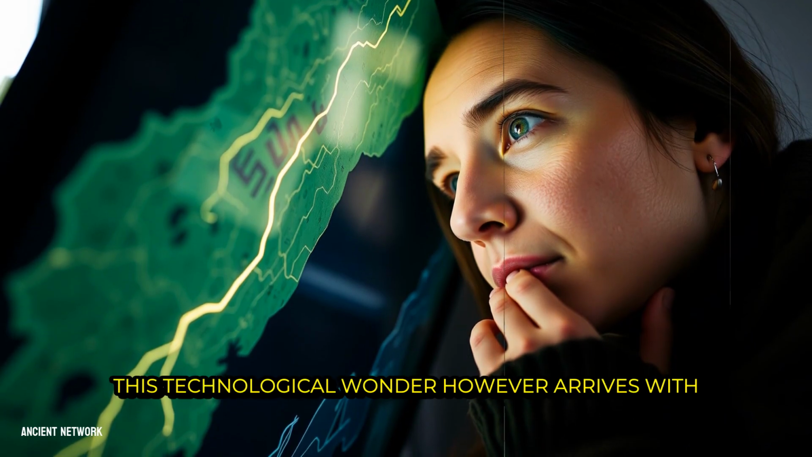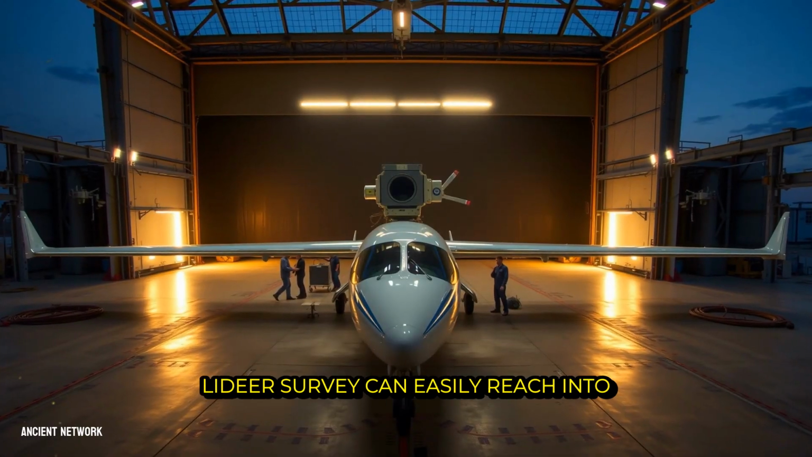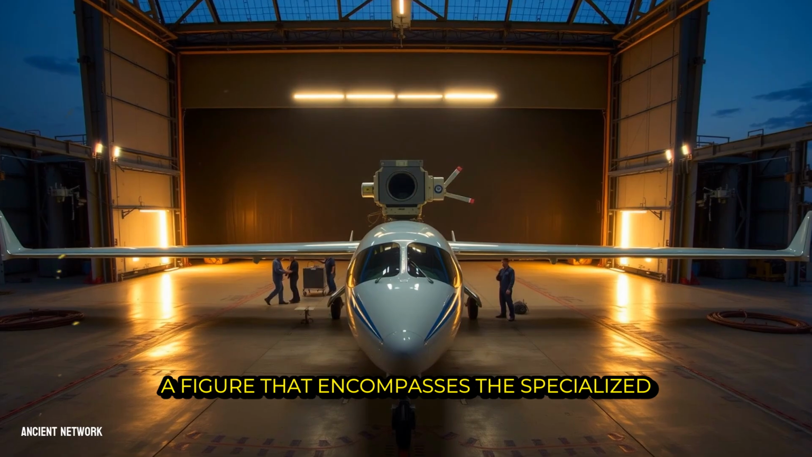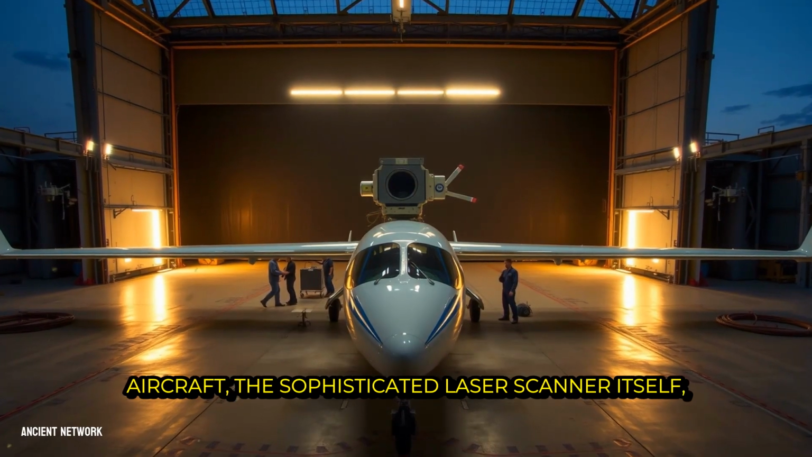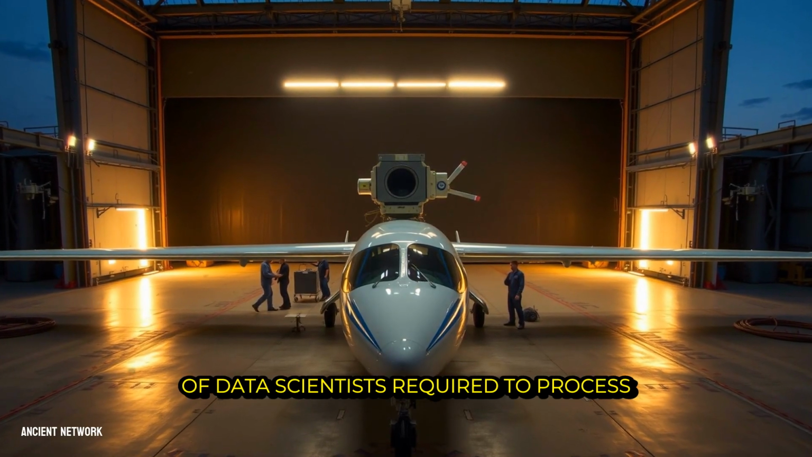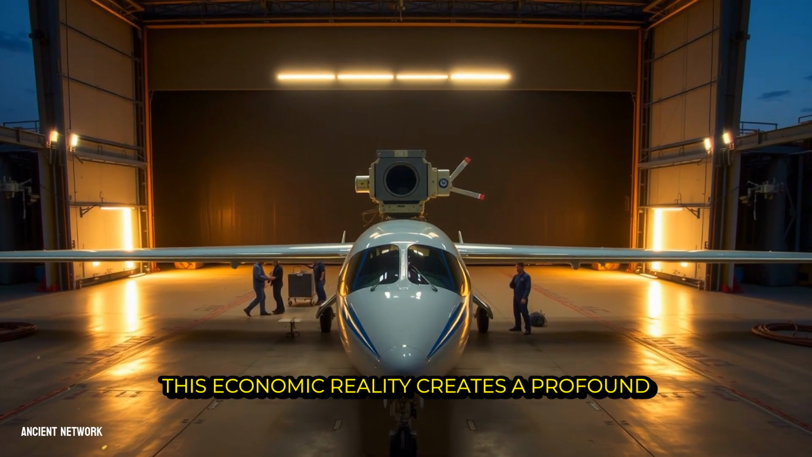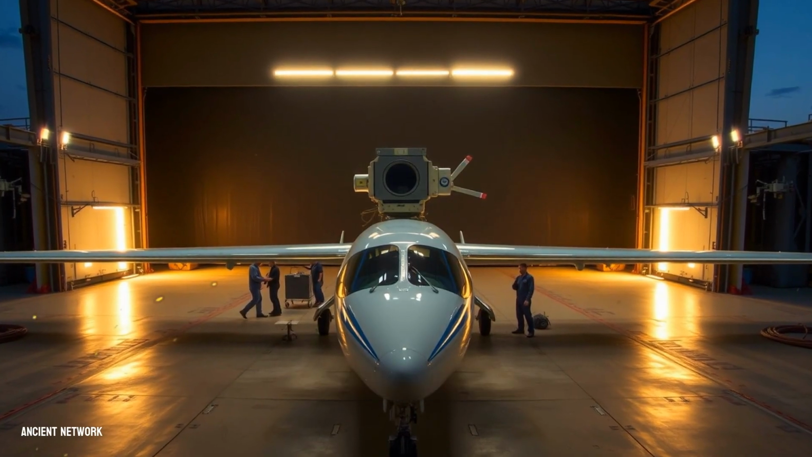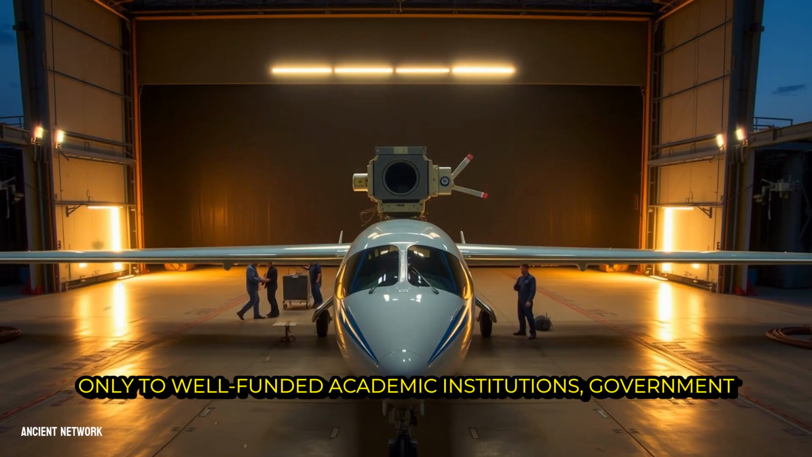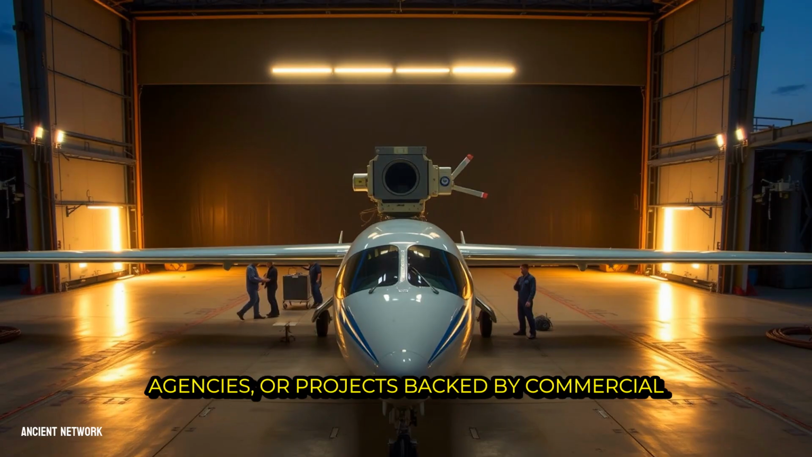This technological wonder, however, arrives with a significant price tag. The cost of a single airborne LiDAR survey can easily reach into the hundreds of thousands of dollars, a figure that encompasses the specialized aircraft, the sophisticated laser scanner itself, the expert pilots, and the teams of data scientists required to process the immense torrent of information. This economic reality creates a profound challenge of access. The revolutionary tool for seeing the past is, for now, largely available only to well-funded academic institutions, government agencies, or projects backed by commercial partnerships.